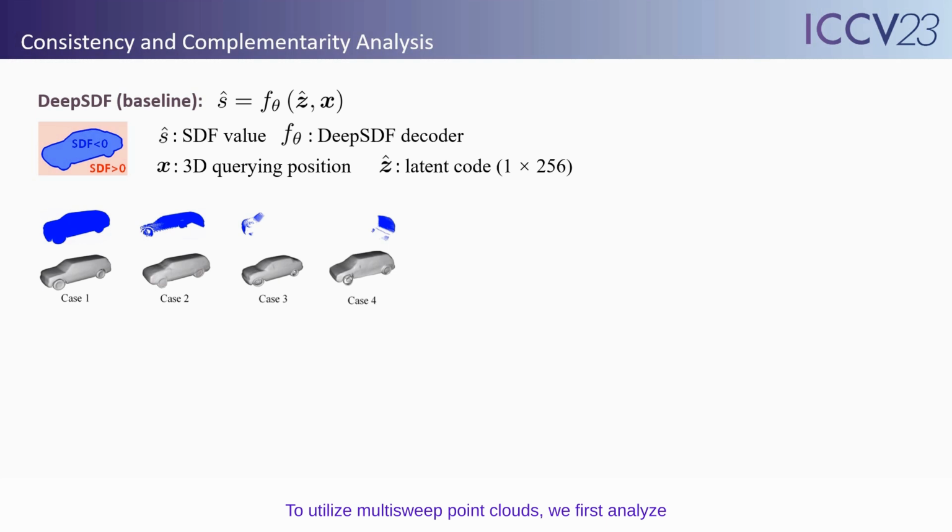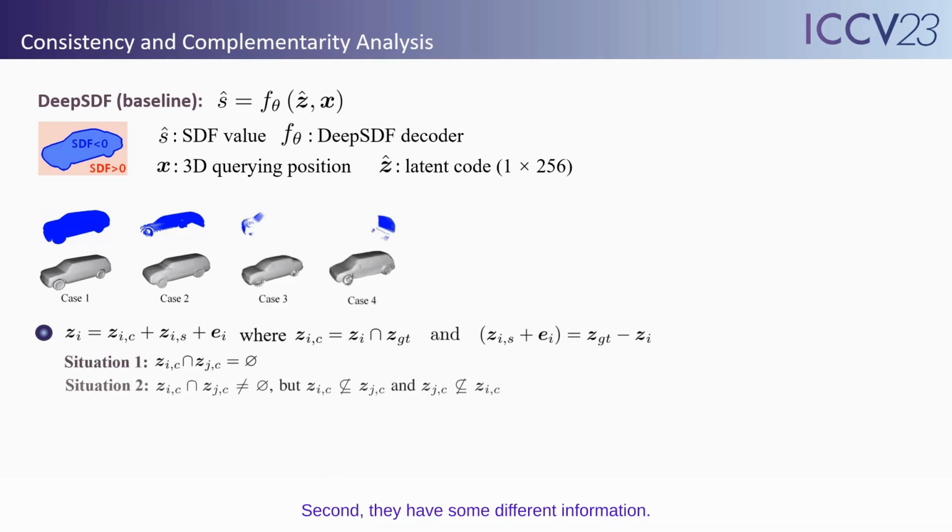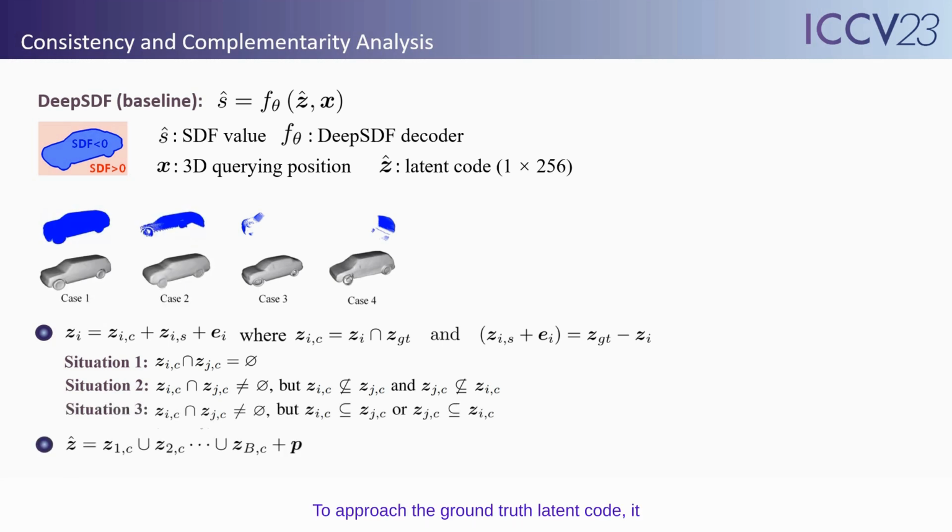To utilize multi-sweep point clouds, we first analyze consistency and complementarity in the latent space. We propose that compared to the ground truth latent code, an individual latent code is composed of similar, different, and error components. For the similar components of any two individual observations, it can be divided into three situations based on the properties of the observations. First, they have completely different information. Second, they have some different information. Third, they have redundant information. To approach the ground truth latent code, it is desired to aggregate all consistent and complementary information among all individual latent codes and predict the regions not captured in the multi-sweeps.